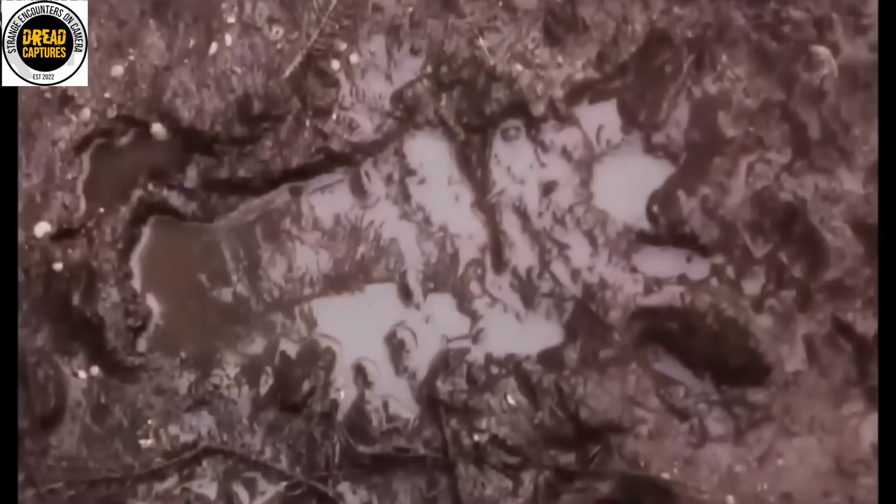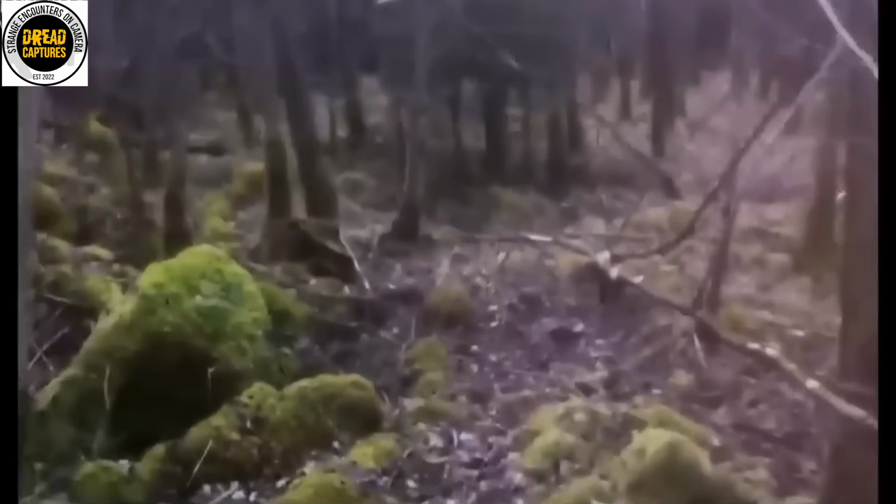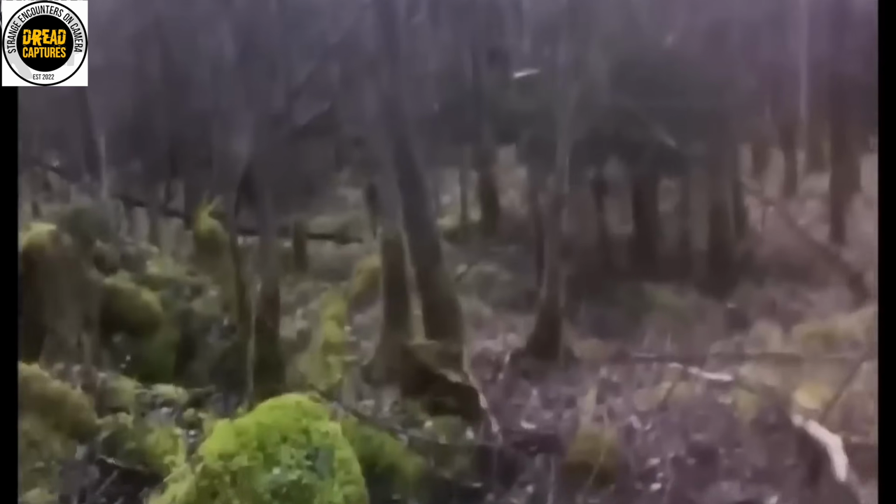In March, a hiker embarked on an expedition in the woods of the Czech Republic, and what he encountered would forever disrupt his life. As the hiker traversed through the forest, he suddenly heard strange sounds coming from the south. Intrigued, and somewhat unnerved, he began recording these eerie noises. The sounds resembled a woman's cry for help, completely startling the guy and making him feel obligated to investigate more.